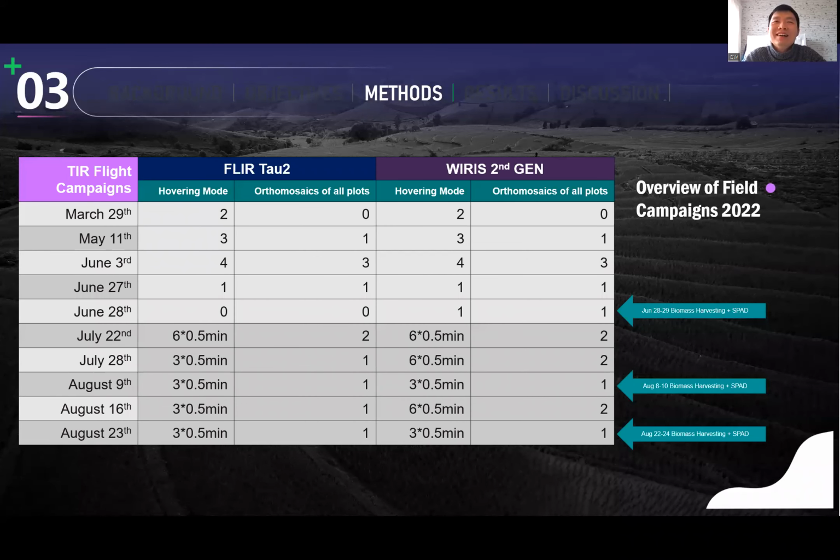And then this is an overview of all the campaigns last year in the spring and summer seasons. So basically, the first half of the flight campaigns will be used for this research question, which is directly related to this presentation. So I will show you some results out of these campaigns in the spring and summer seasons.